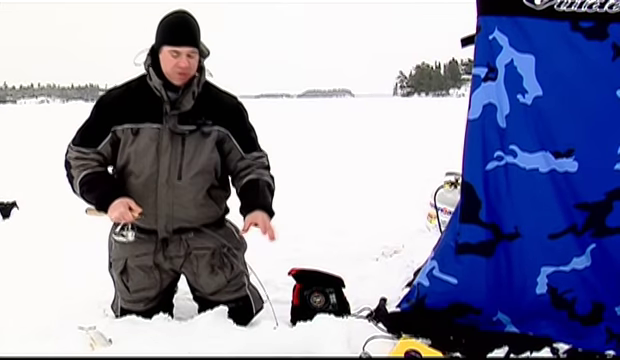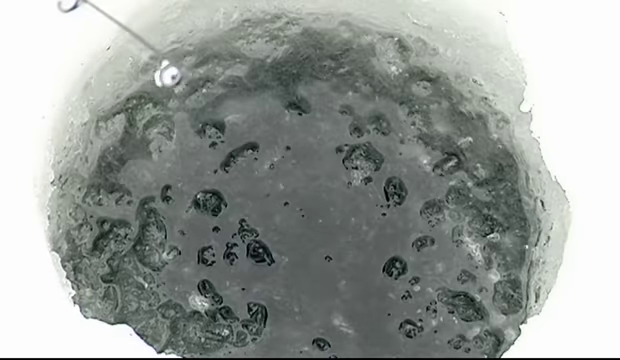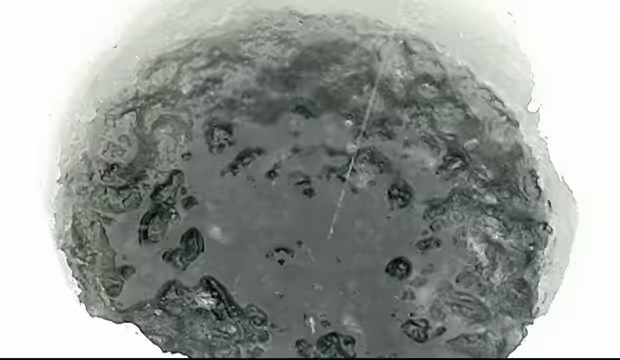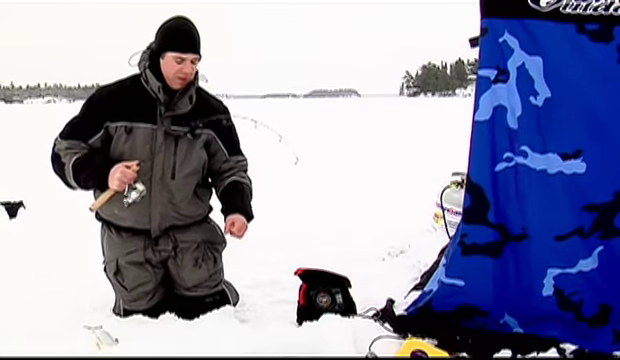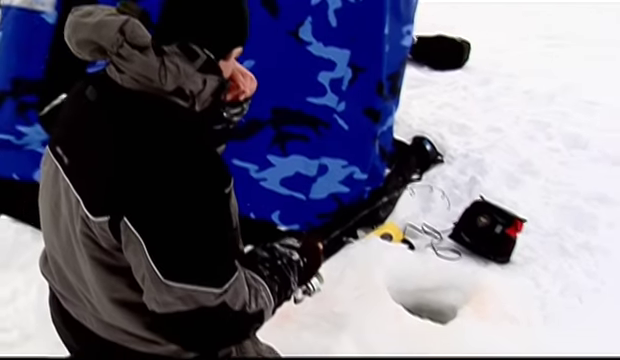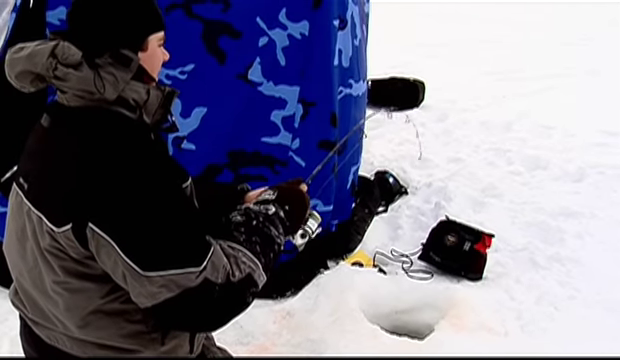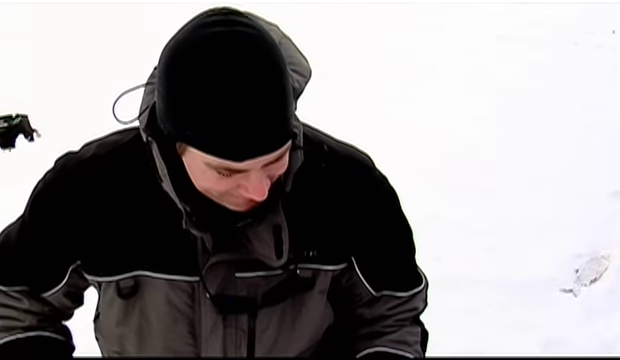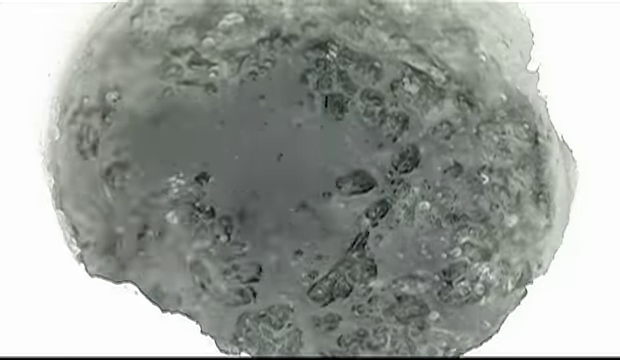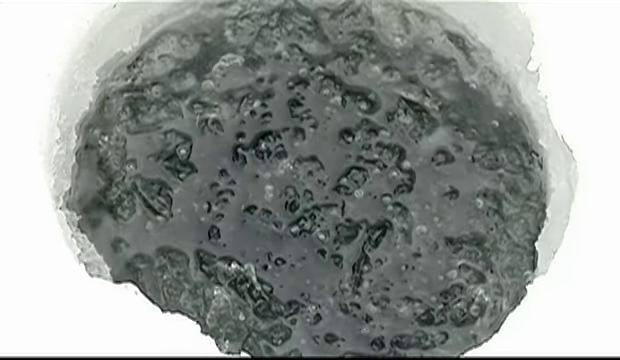Oh, we're getting awful close here. This fish was just below the surface. You can kind of see the water in the hole jump up and down. Man. These fish are just brute power. Oh, that line is just pow, pow, pow. I'm awful glad Scott brought the 10-inch auger blade. Oh, come on.